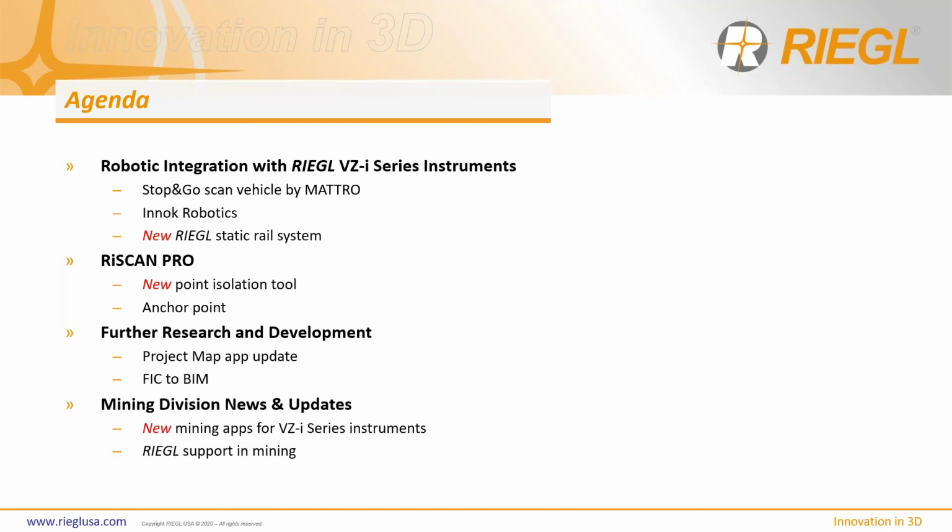And then last but not least, mining division news and updates. We have three new mining apps that we have tested extensively, with real-world tests and real-world applications, that I want to share with you a little bit later throughout the presentation.